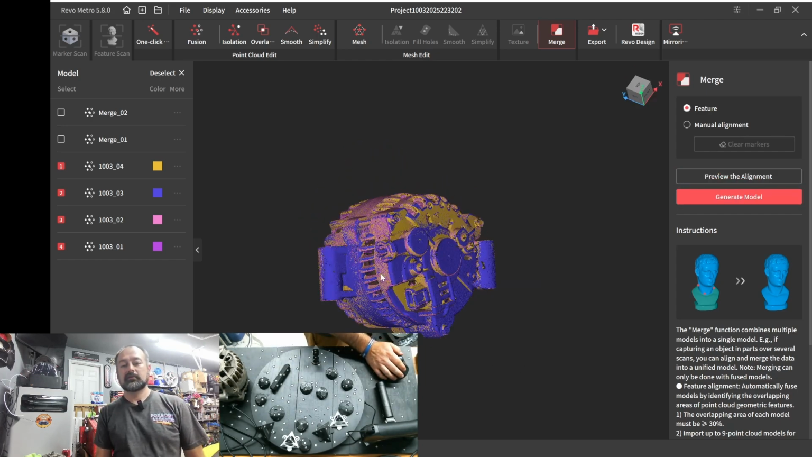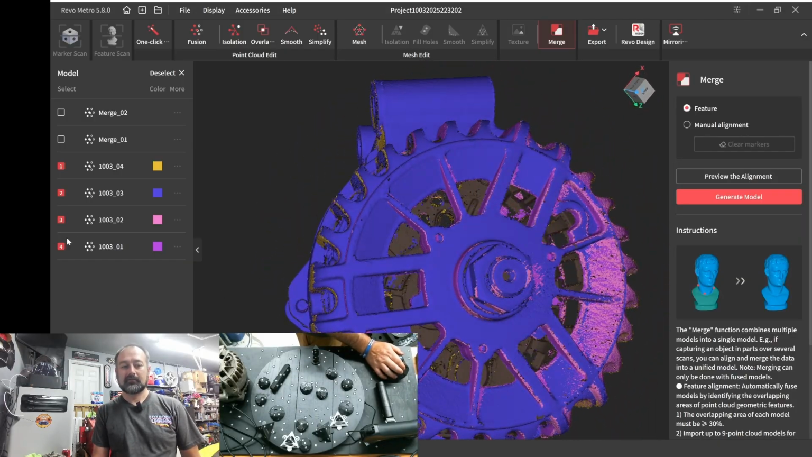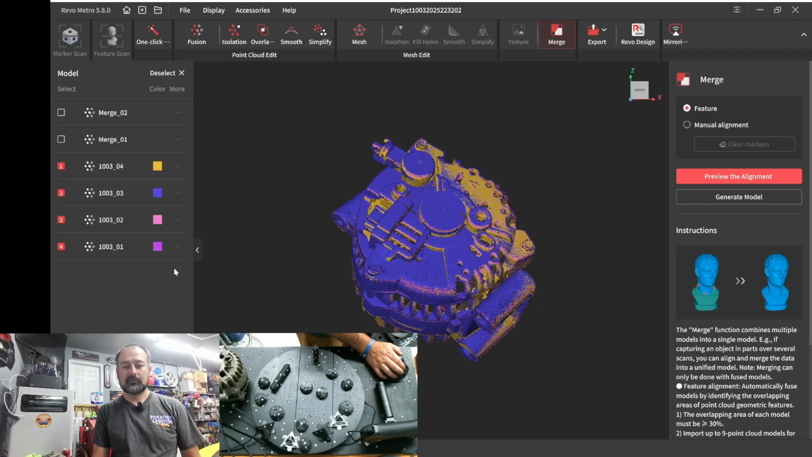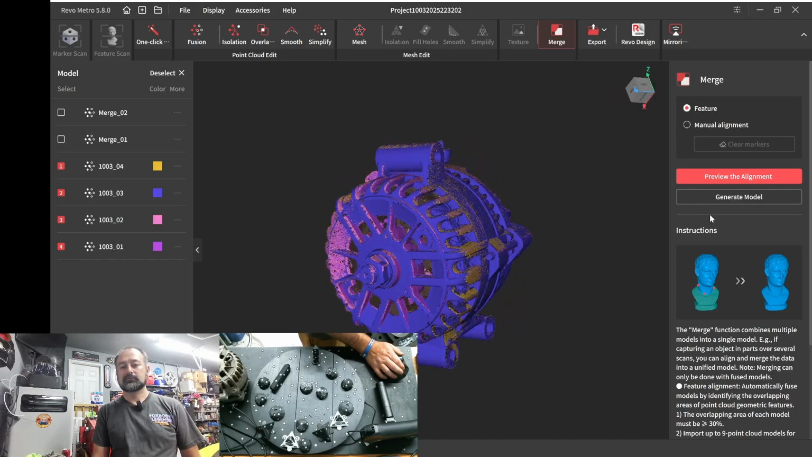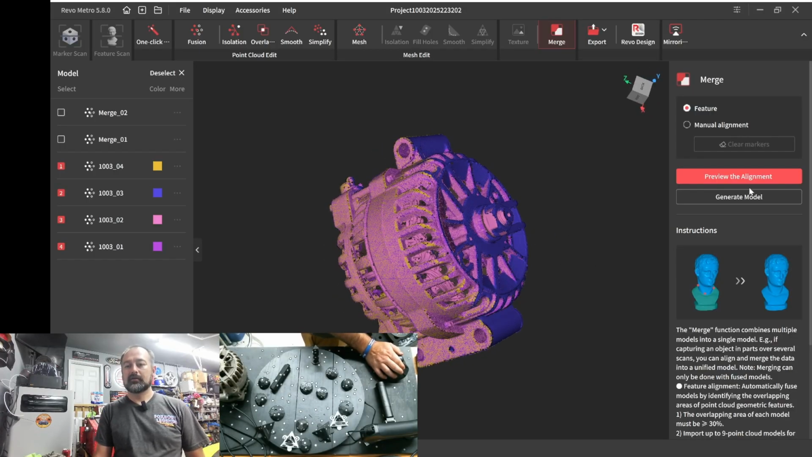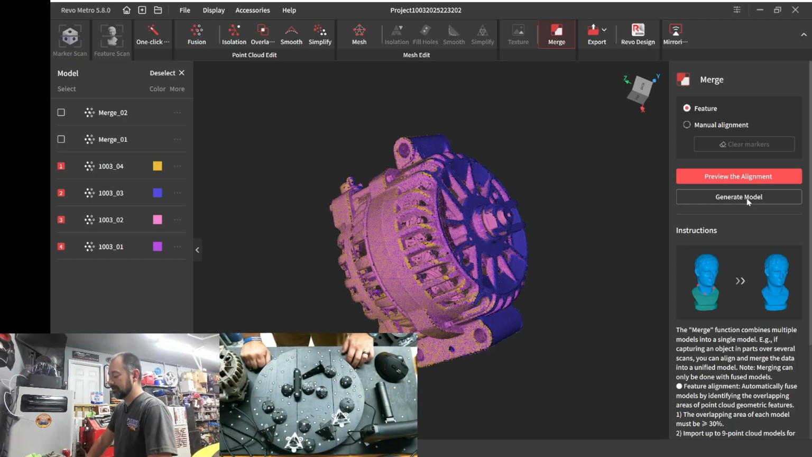Alright. Hey, look at that. I don't have all that junk. And I just kind of got more of that area. More of that area. Okay, generate model. And what we'll do is overlap detection and all that kind of stuff. So just don't make the mistake of touching the part post your scan.